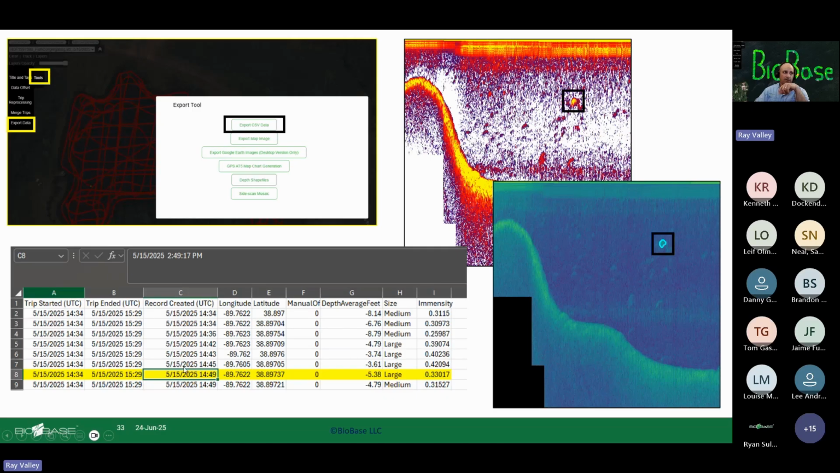This is an example of finding out what this fish is. Is this a big fish? And where is that? We could find that in the Excel file. That was right here. There's that intensity score.